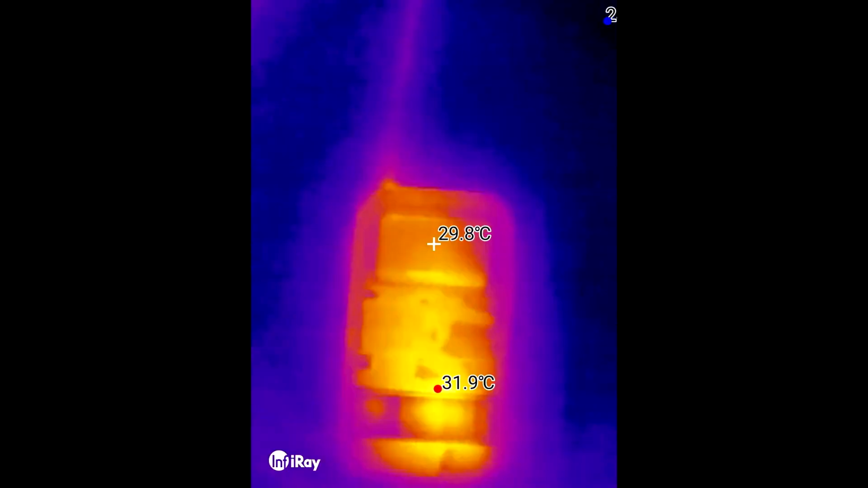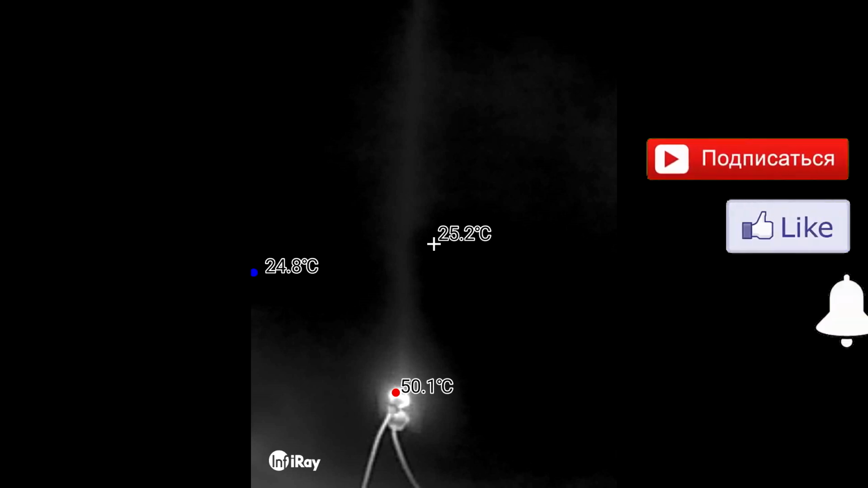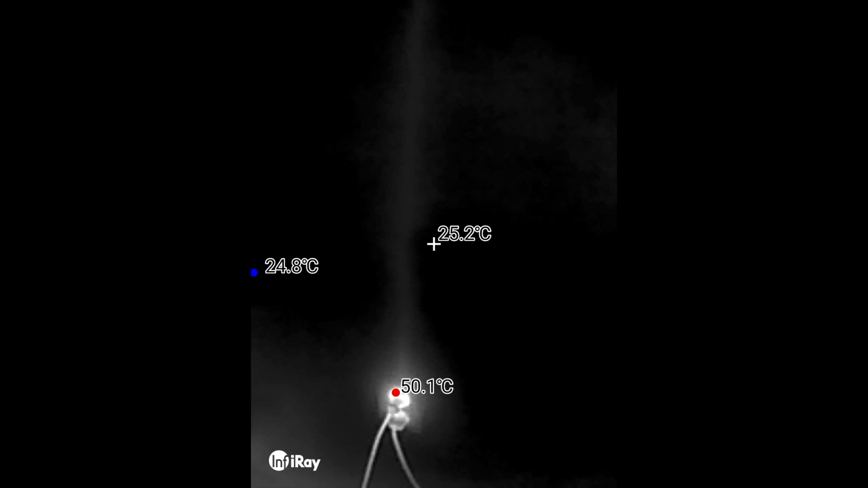You can also use a thermal imager to locate wiring. If the cable is well loaded, the place where it runs in the wall will warm up and can be detected by a thermal imager. As you can see, I loaded the wiring with a heater, and the location of the wire is visible. Although the location of the wire differs in temperature from neighboring areas by only 0.1 degrees. In the same way, you can look for hot and cold pipes in the walls.